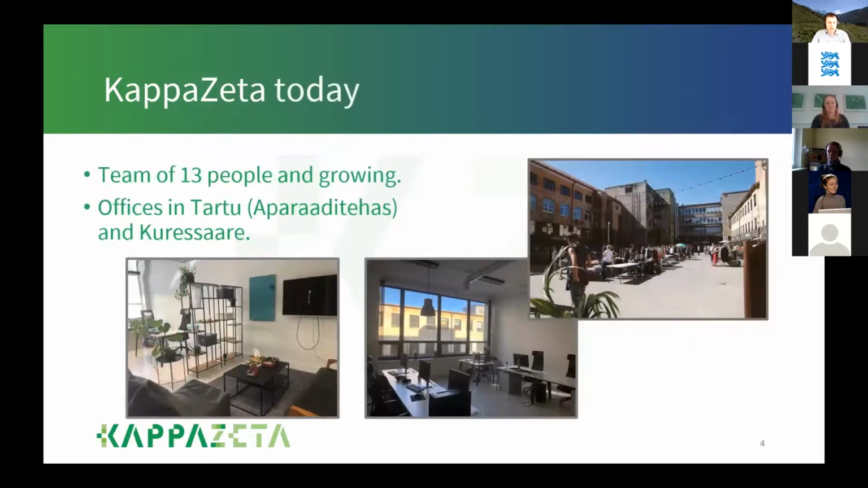So we are currently a team of 13 people, and we are still looking to grow. We have offices in Tartu, Aparaaditehas, and in Kuressaare. So not everything needs to be in Tallinn. Currently our office is half empty because of the corona restrictions, but we are very much waiting for the situation to end so we can meet with the whole team again in the office.